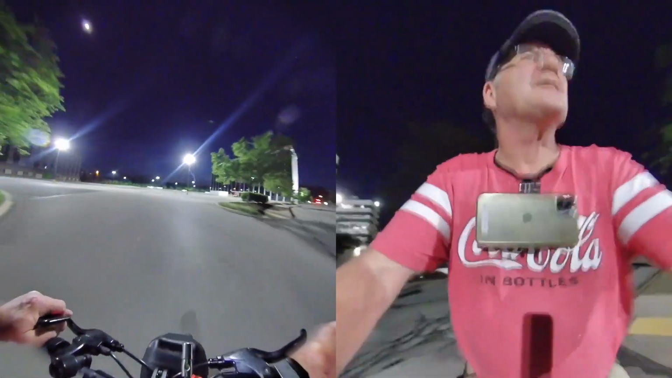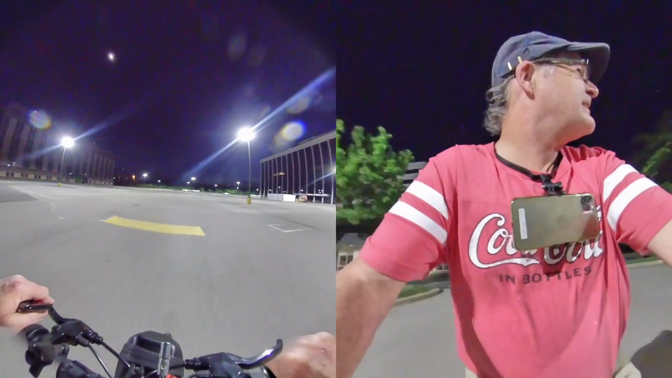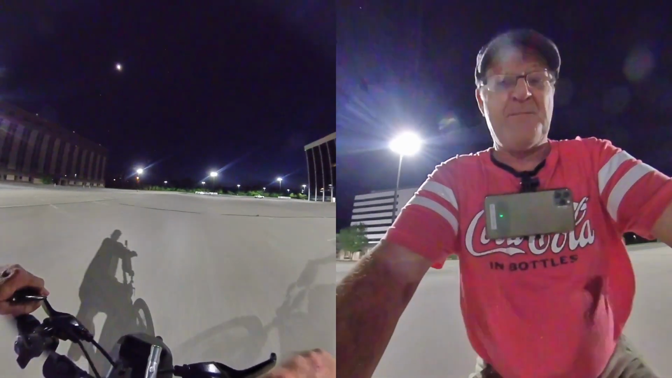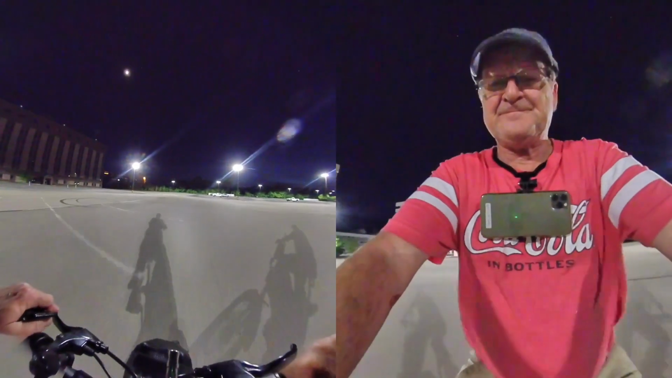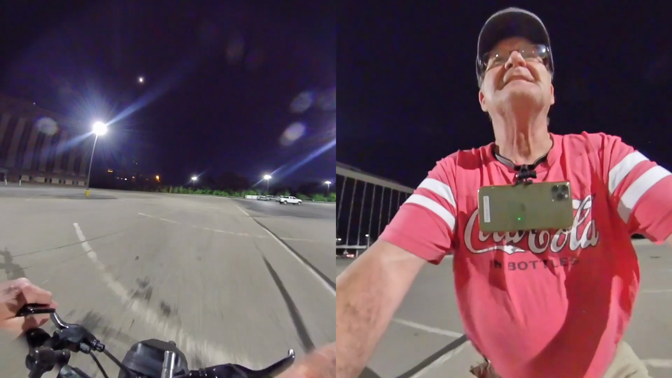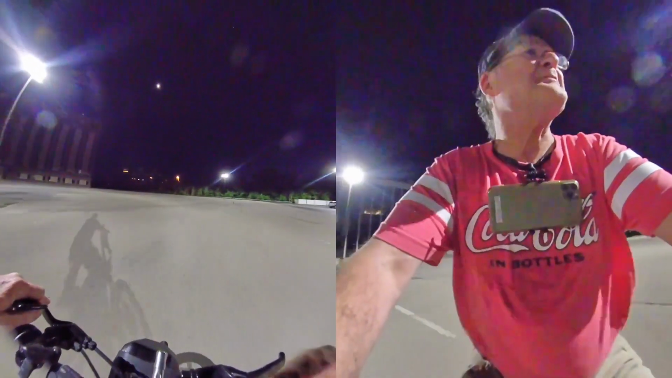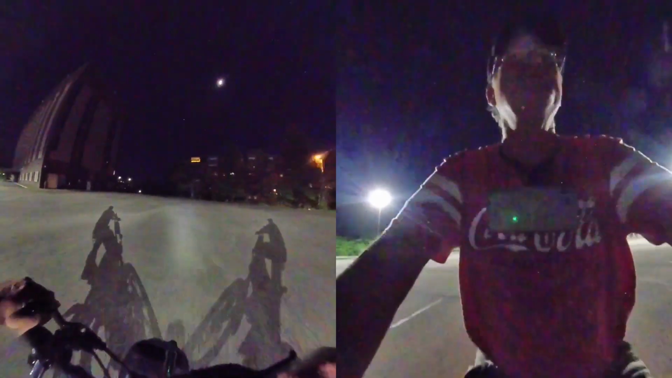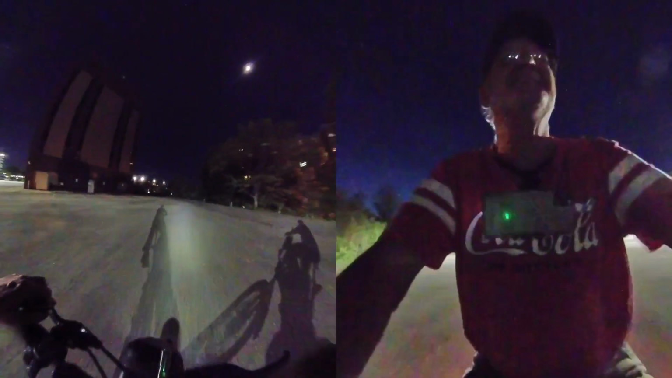We go over here behind the building. I may be replacing this headlight on here. This thing doesn't seem to be worth a crap to me. I don't know what the lumens is, but it seems like 2 lumens. It's lumenless. Let's go back here where it's pitch dark.